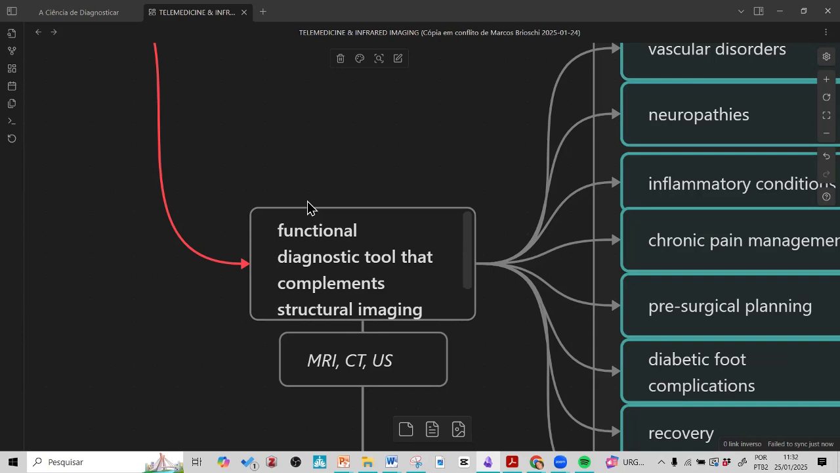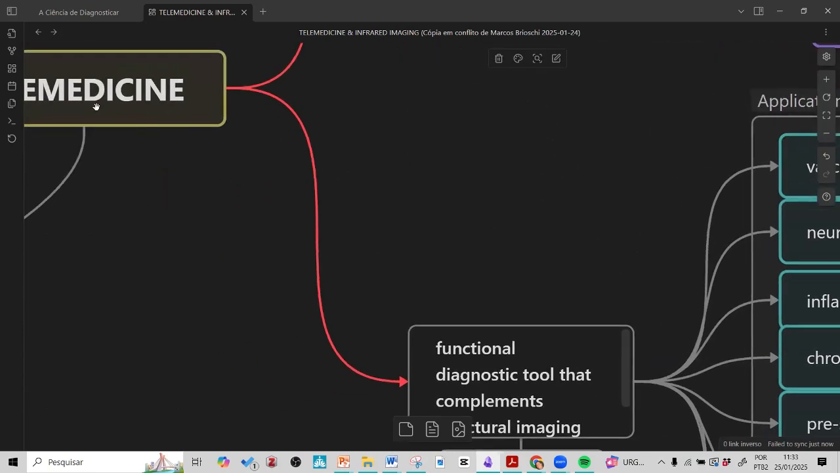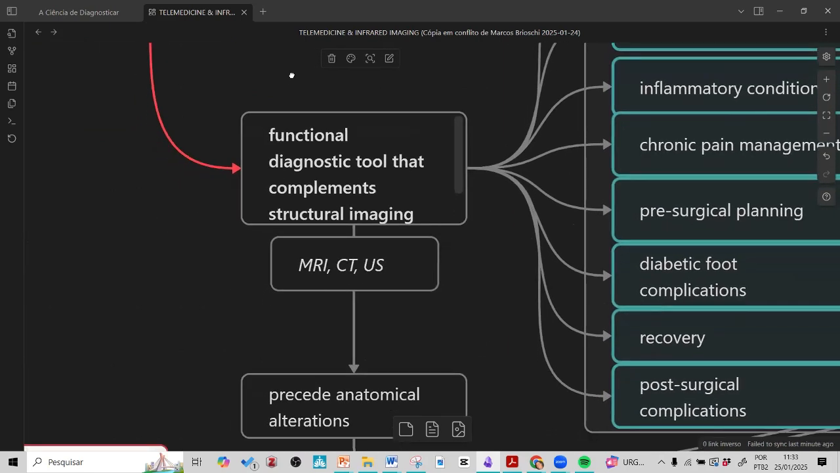So sure, I do not want to explain here because it's not a class about that, but you must understand that in telemedicine service, we don't have most functional diagnostics. 99% of telemedicine approaches are based on anatomic exams. So we have a big space, a big opportunity here to use telemedicine.